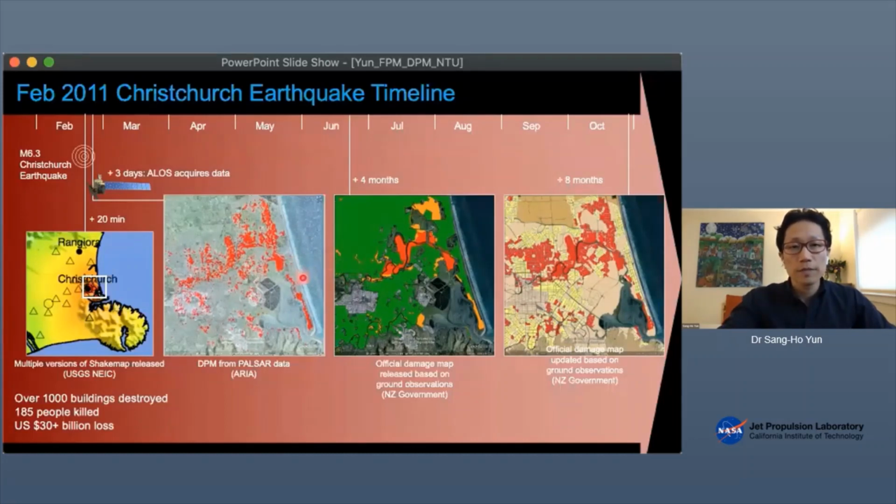And then 4 months later, the New Zealand government first produced this damage zone map after they compile all the ground observations by 300-400 geotechnical engineers. And you can already see the spatial correlation between the two. There are some discrepancies, like here, it's green, this is red.